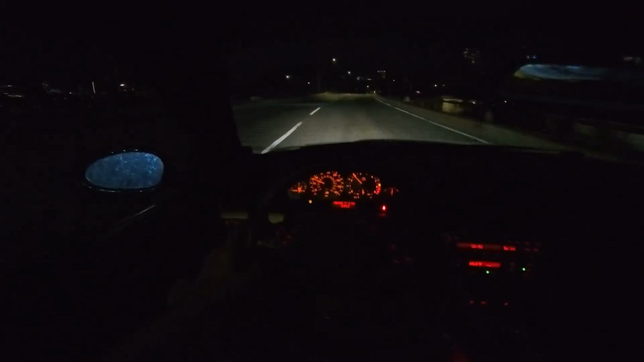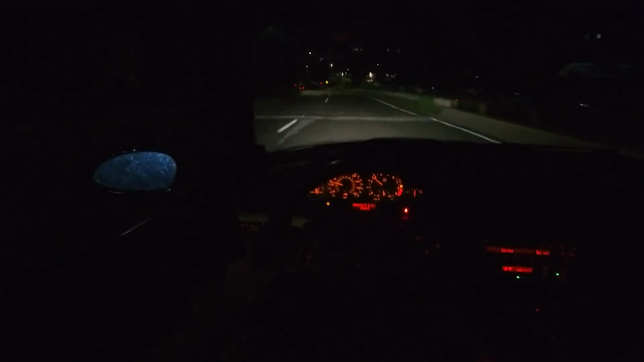Holy shit. Whoa. You cannot be hitting a pothole like that. That's bad.